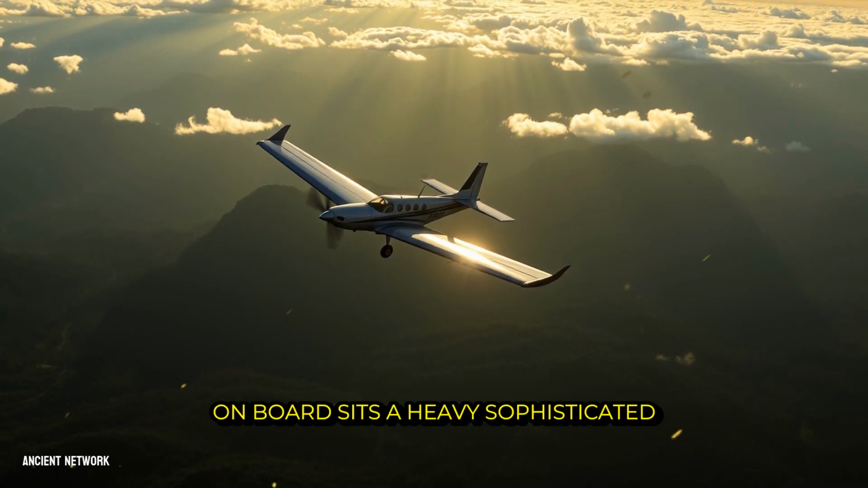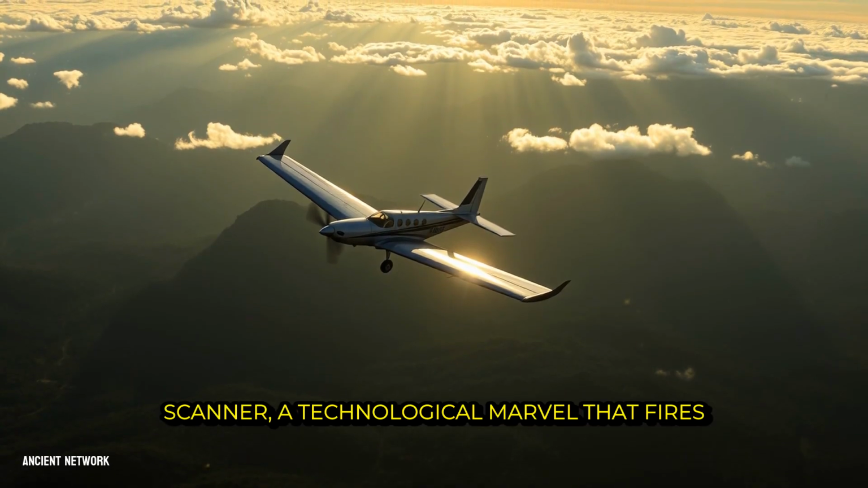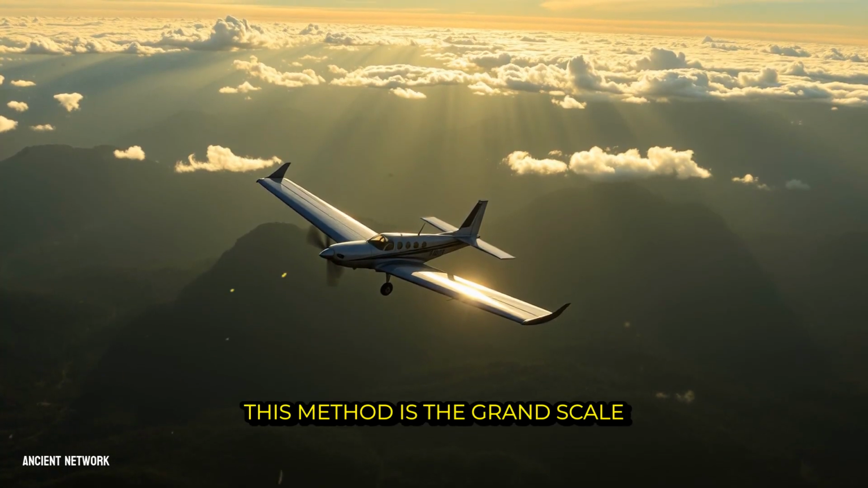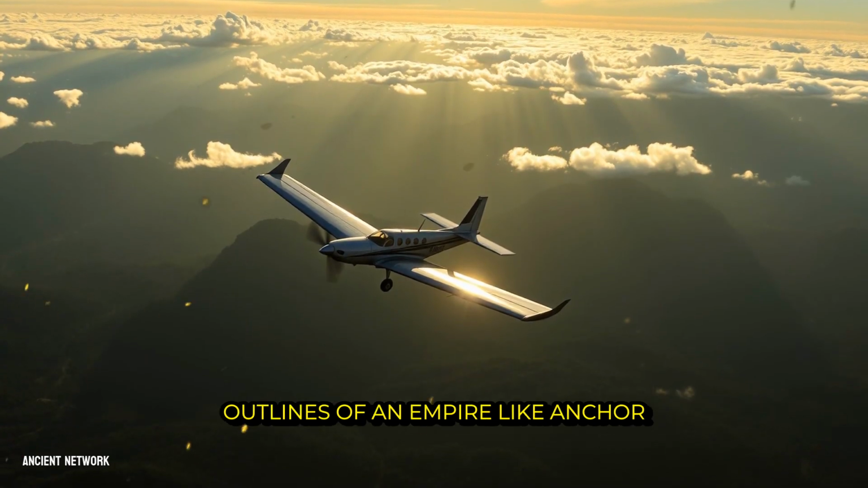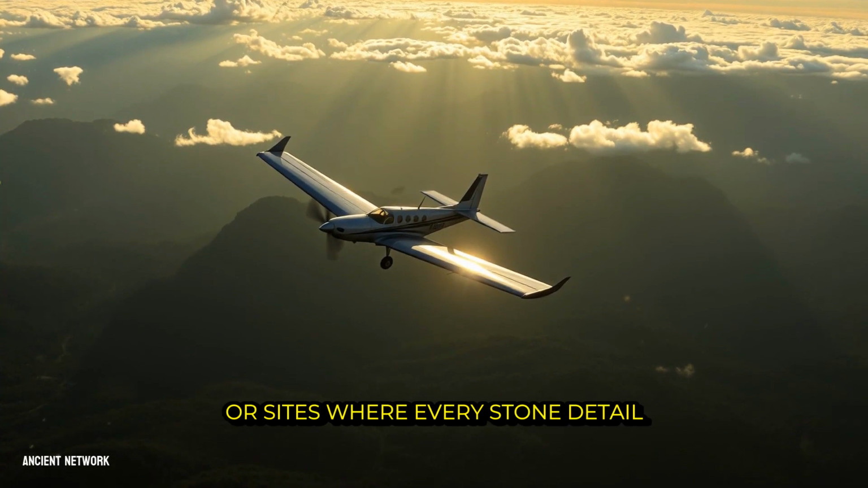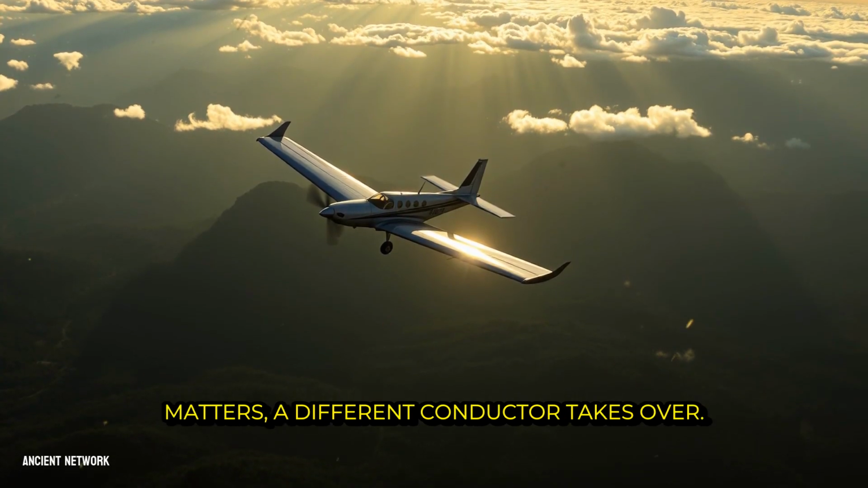On board sits a heavy, sophisticated scanner, a technological marvel that fires its millions of laser pulses downward with relentless precision. This method is the grand-scale approach, perfect for revealing the sprawling outlines of an empire like Angkor or the Maya lowlands. But for tighter spaces, steep ravines, or sites where every stone detail matters, a different conductor takes over.